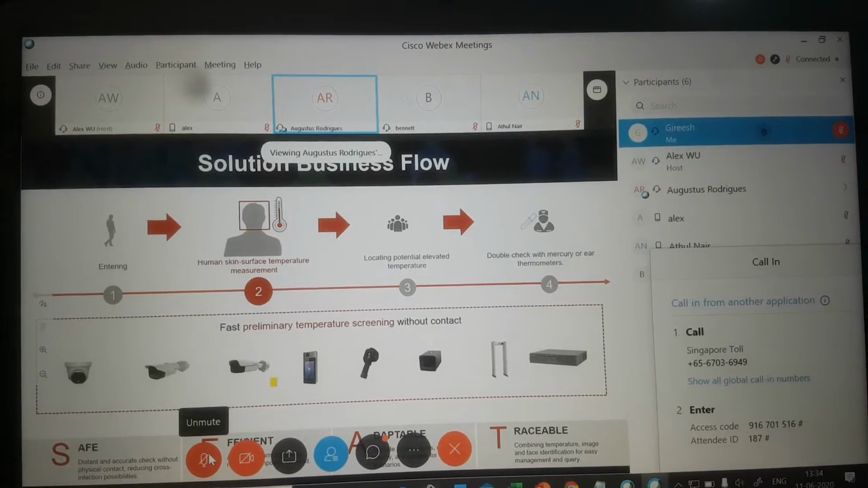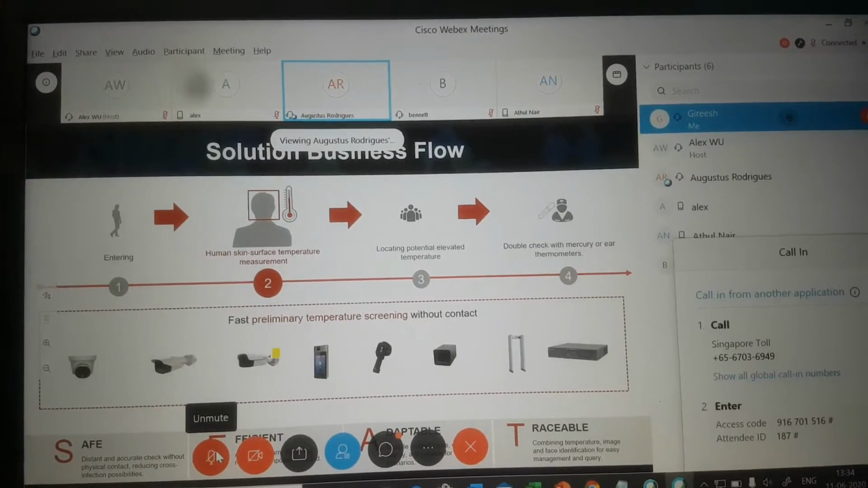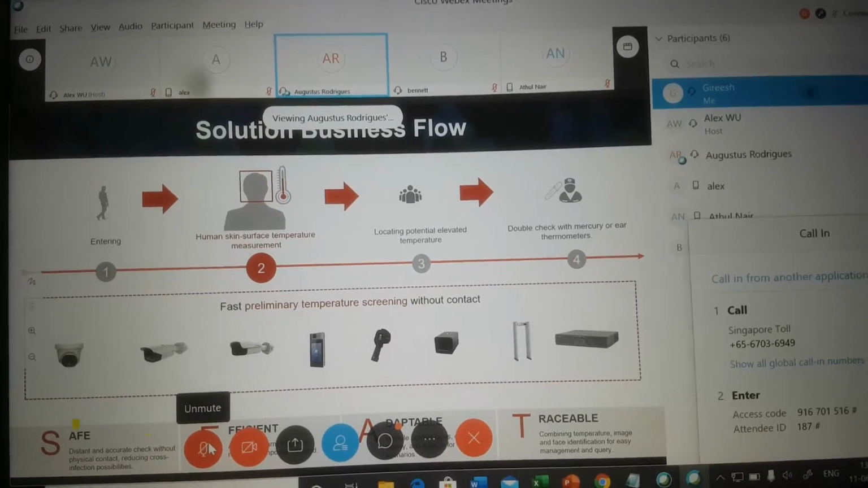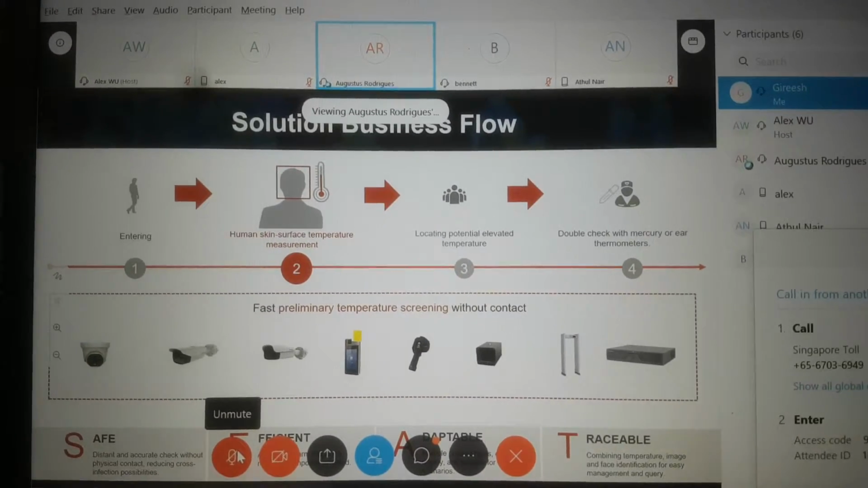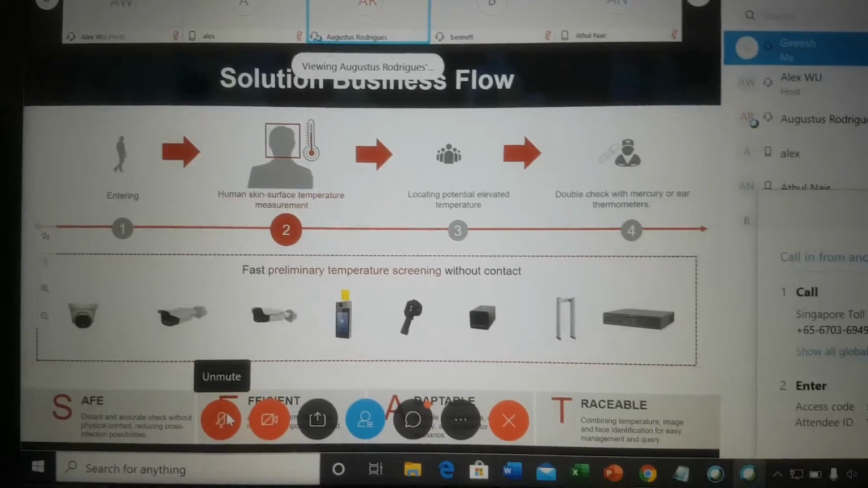Then we have a face terminal. This is mainly for attendance purposes also. So this is basically for the monitoring and recording purpose, whereas the face terminal we can use for the temperature screening as well as the attendance purpose.